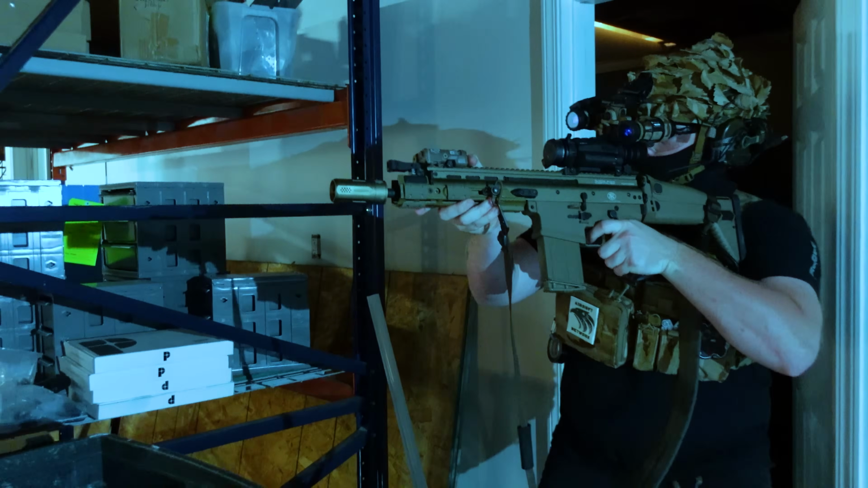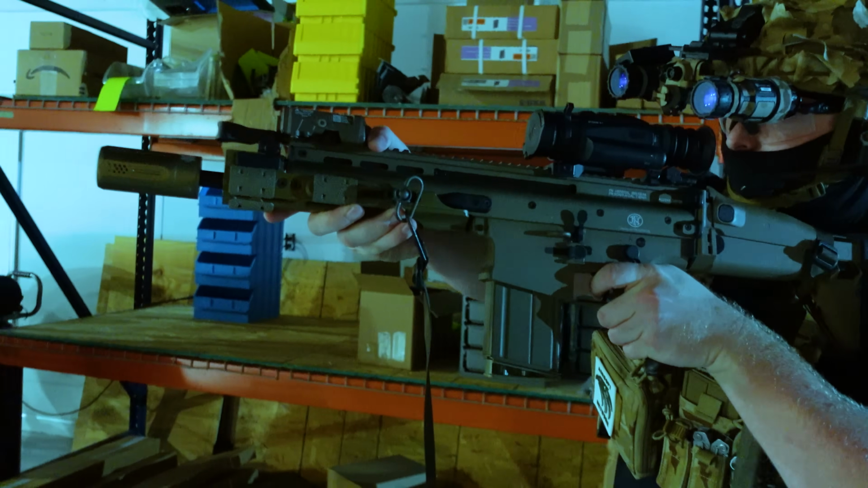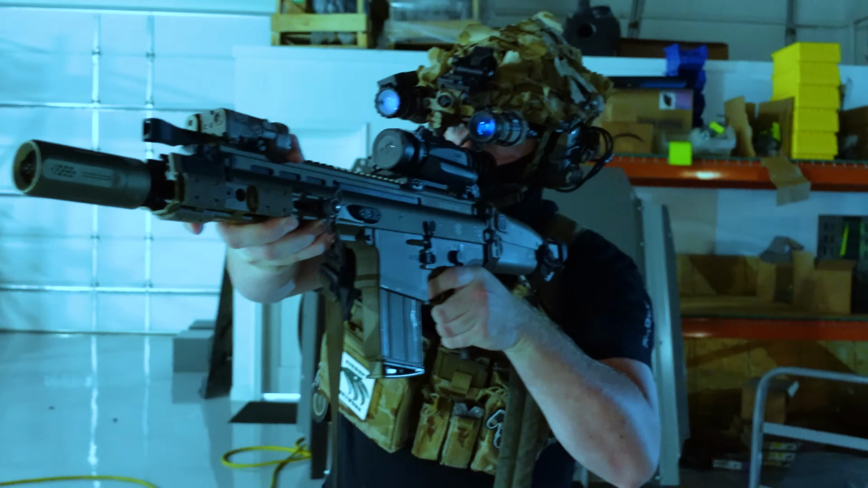The active shooter. Make entry and clear the area. There may be one or multiple active shooters on site. Move quickly and clear the area.